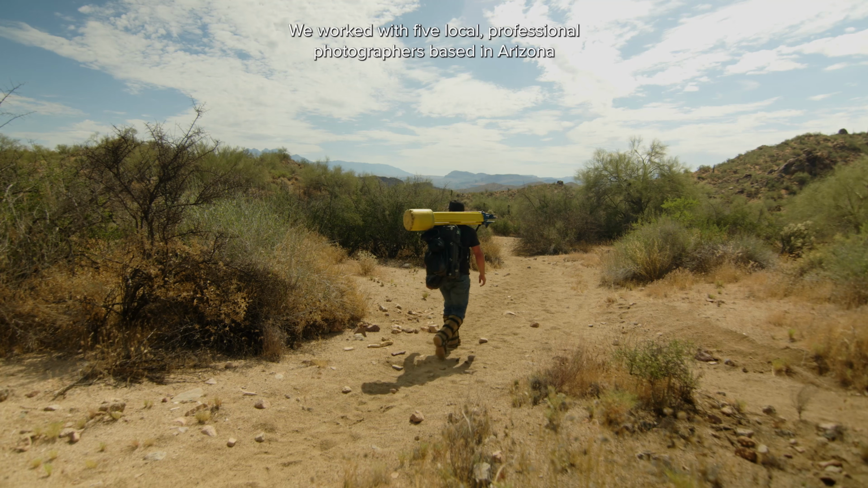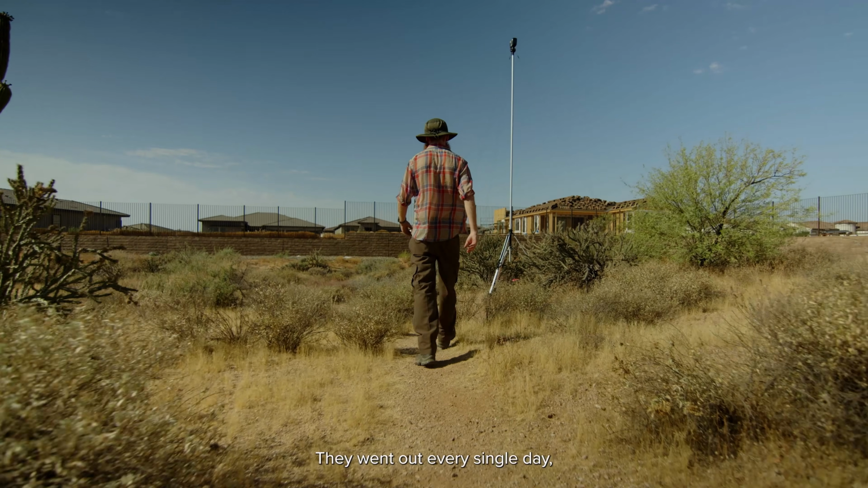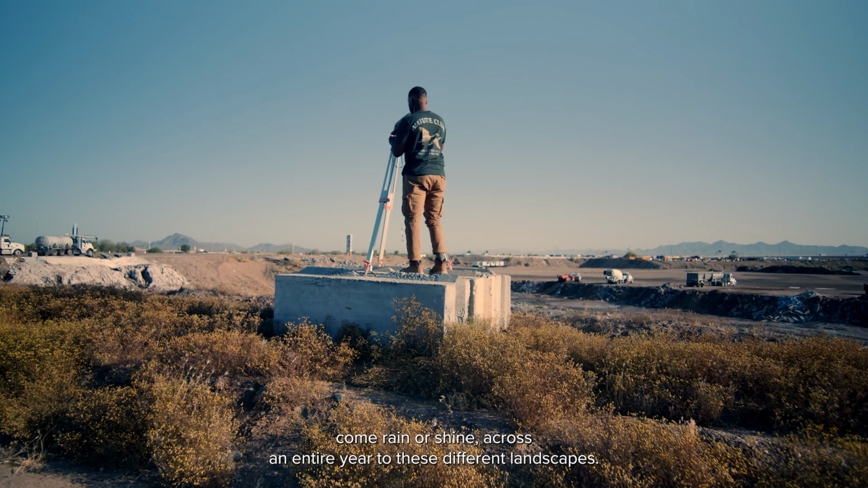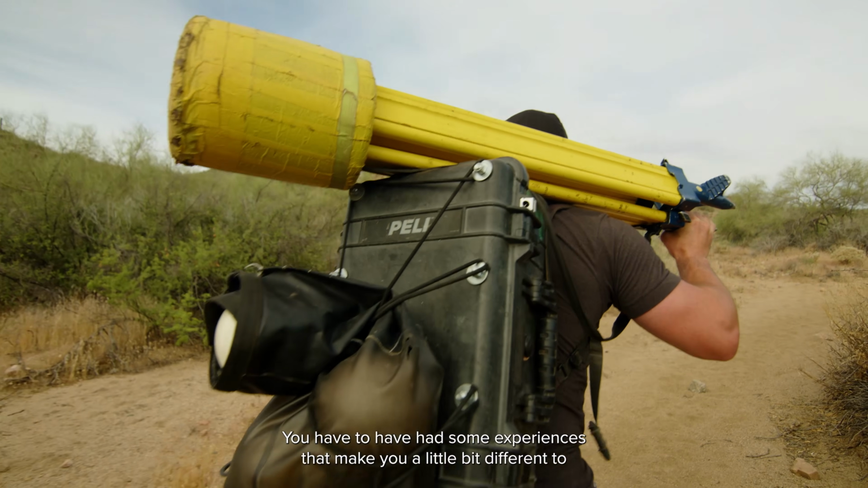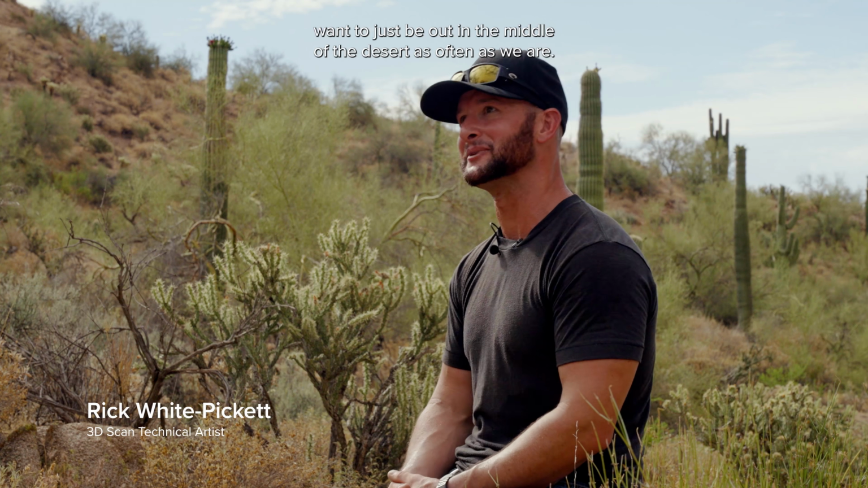So we worked with 5 local professional photographers based in Arizona and trained them up in our 3D LiDAR scanning technique. They went out every single day, come rain or shine, across an entire year to these different landscapes. You have to have had some experiences that make you a little bit different to want to just be out in the middle of the desert as often as we are.